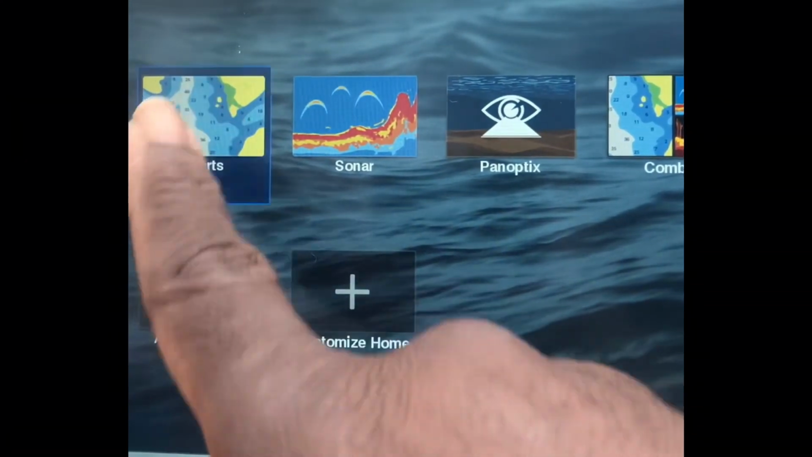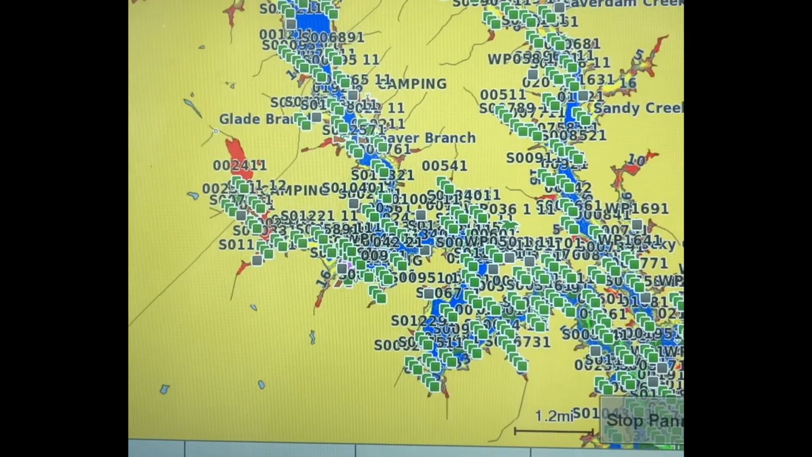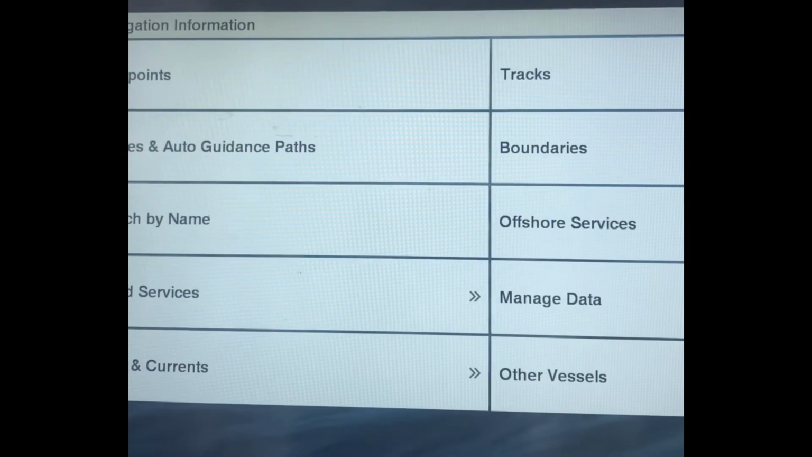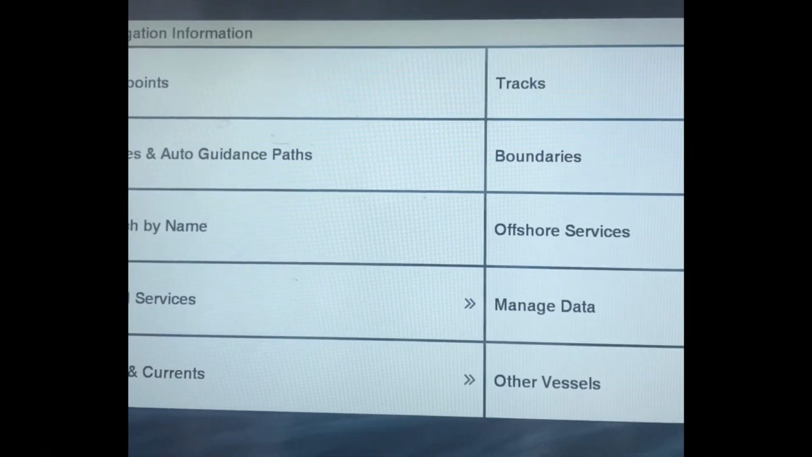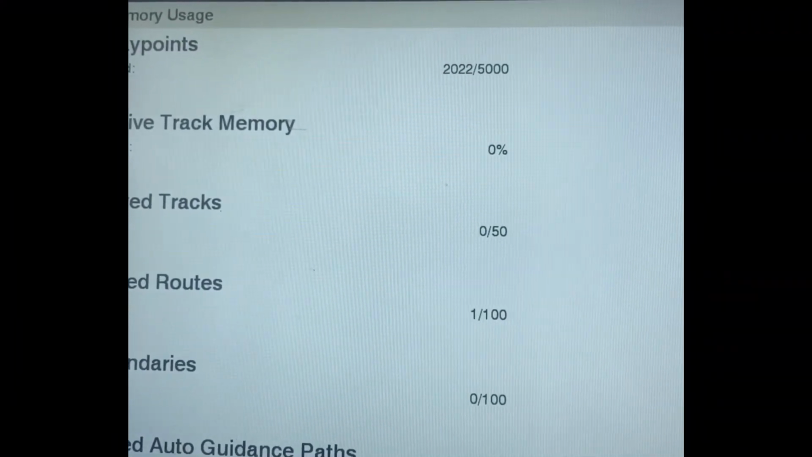I'm going to go back. Let's go to my chart, fishing charts, and there you have it. All of my waypoints from Lake Oconee. Let's see how many waypoints I actually have on Lake Oconee. So we're going to manage my data, memory usage. Holy crap, I got 2,022 waypoints on Lake Oconee, and those are not duplicates.